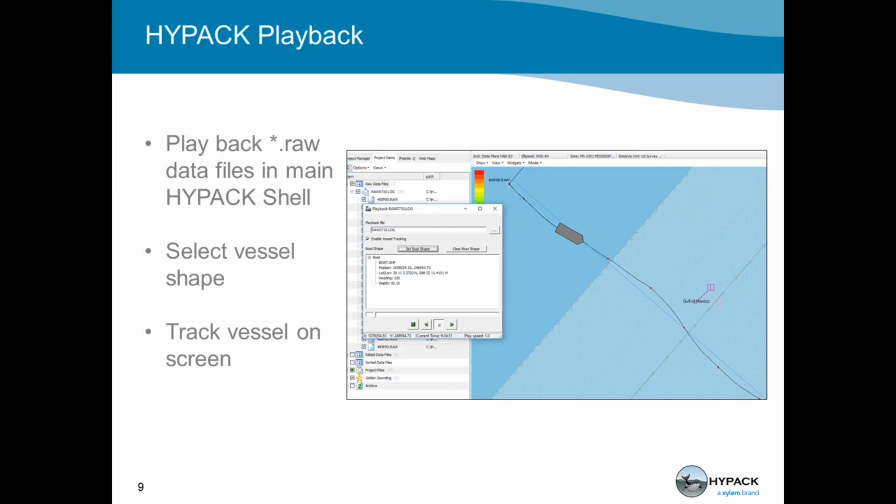So in this case, you're able to play back your raw data files in the main HYPACK shell. You could select your vessel shape. These are things that previously you would have to run a simulation and take your data into Survey or DREDGEPACK to be able to review it. But now you could just do it right there in the HYPACK shell. So we saved you a step.